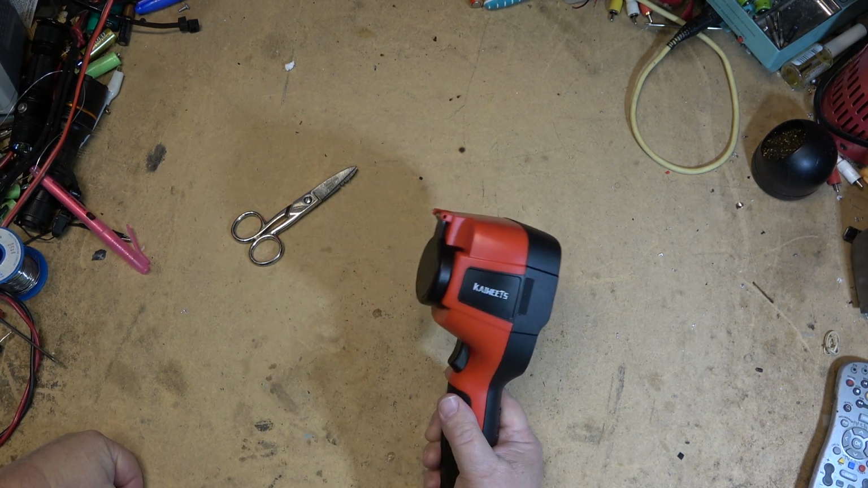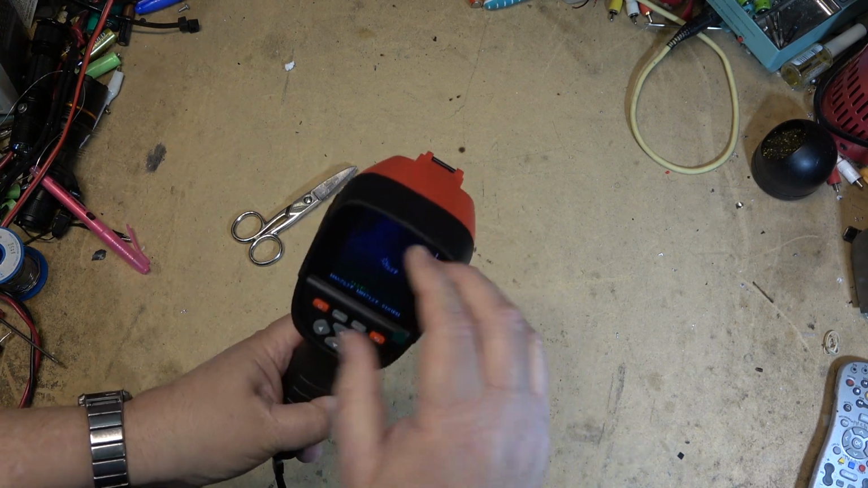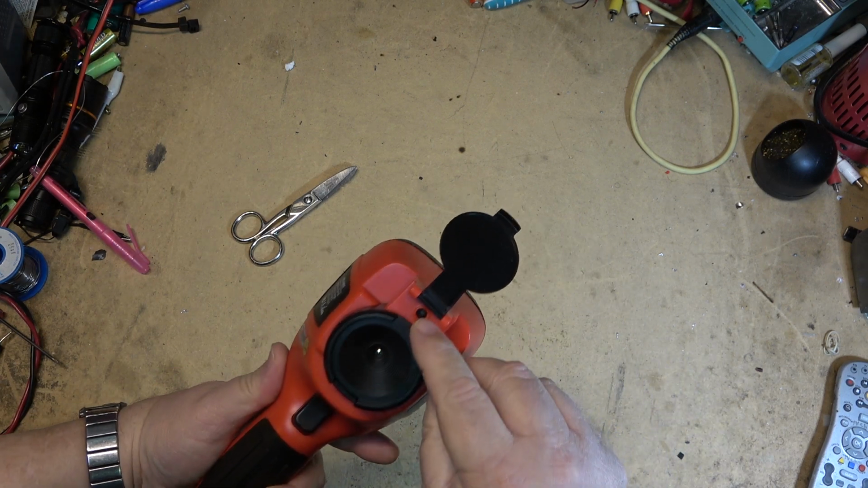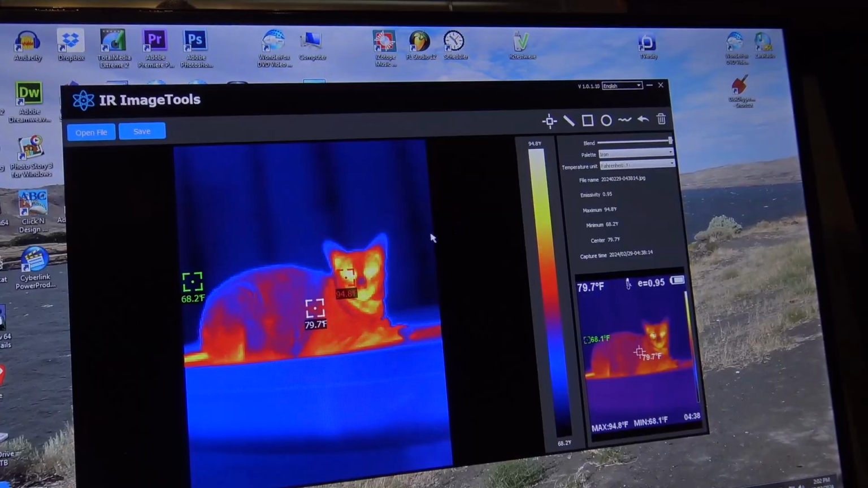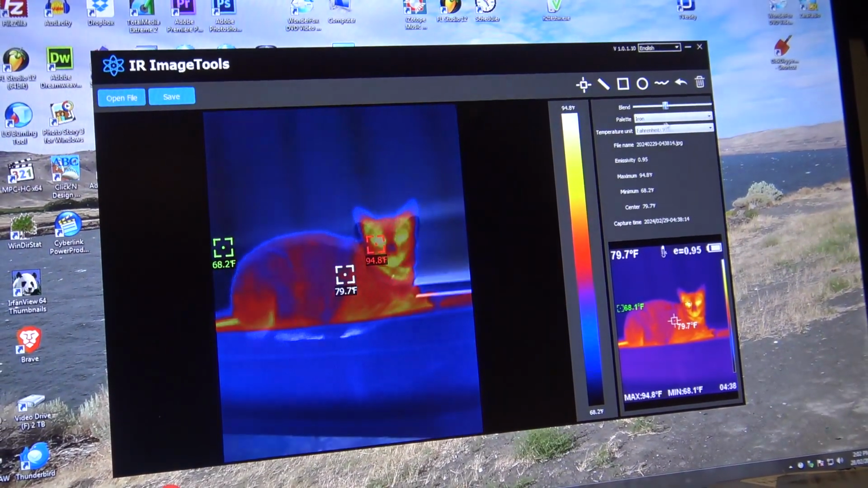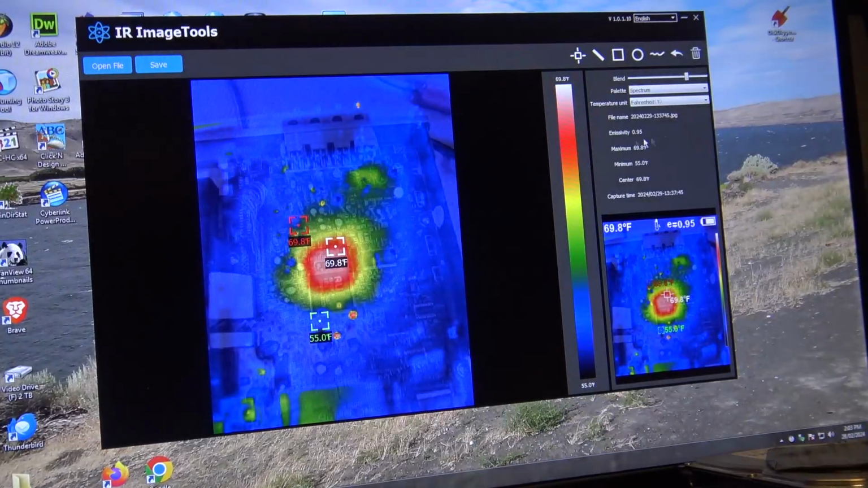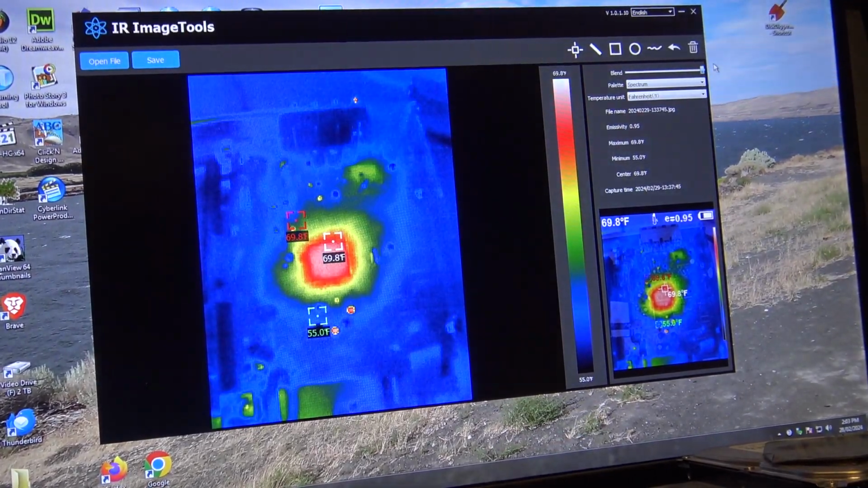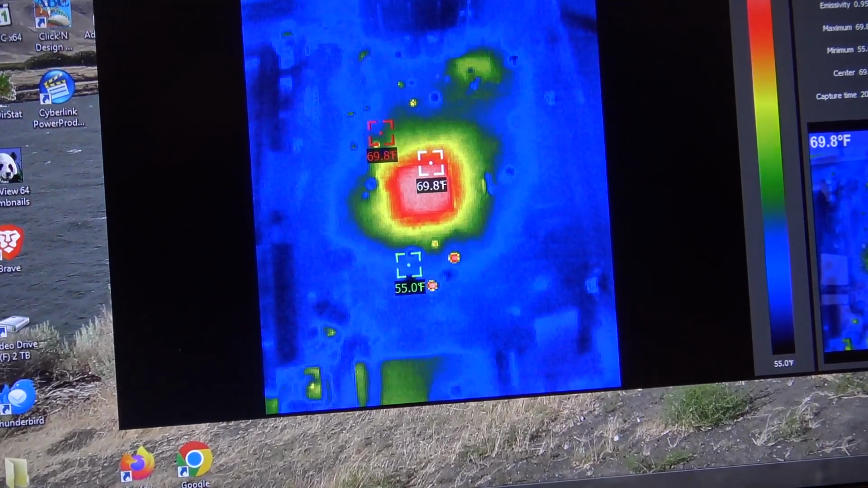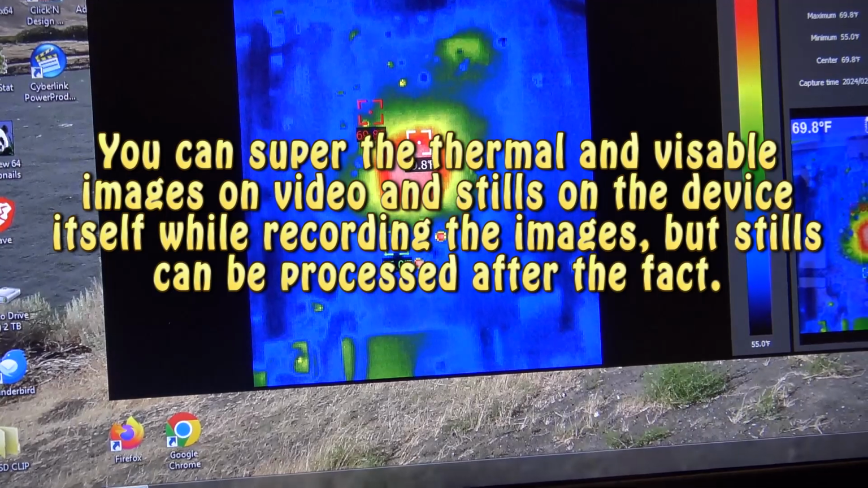And there's also some software that's included which you can install onto your Windows computer, and that will allow you to superimpose the actual image taken from, and it works only with stills, but the image taken from the visible light camera with the image taken from the thermal camera. You can superimpose, and I'll show you how that works. You can slide the slider back and forth and superimpose the image. So it lets you show, if you're looking for loss of heat, for example, you can show the actual house or the building. It works with stills. It doesn't do this with video. So video does not superimpose, but with stills it does.